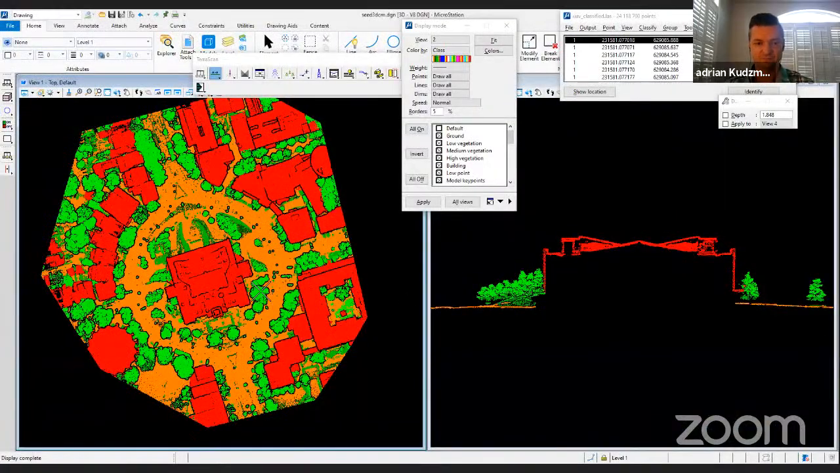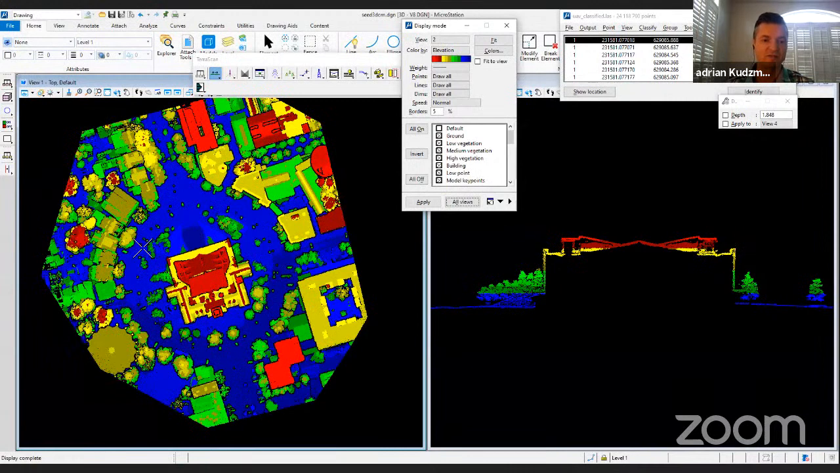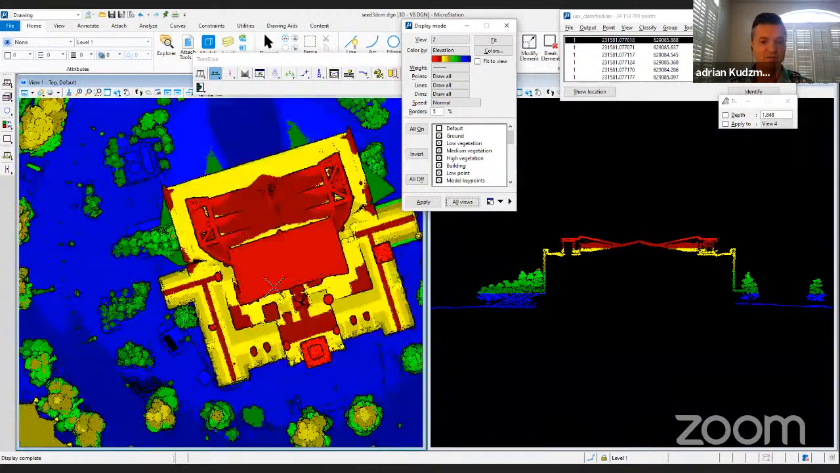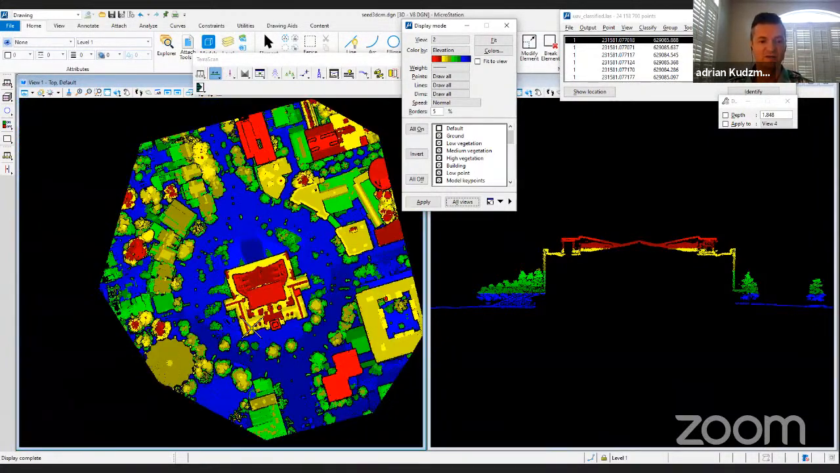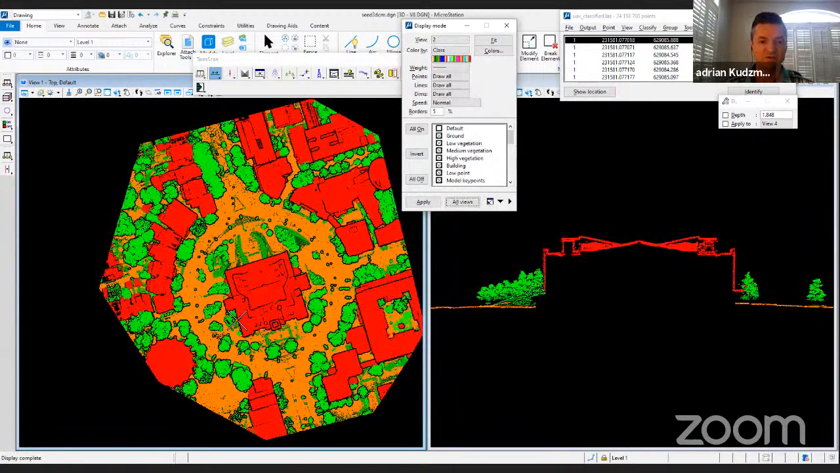So here we have the same data set. I'll just color it by elevation and show everybody. This is pretty much the same view that we had in the previous data set that I showed you, looking at the building from the top, but this is now colored by elevation. From this point, we use the software to classify out certain features. I ran some classification on this data set and extracted a few different features.